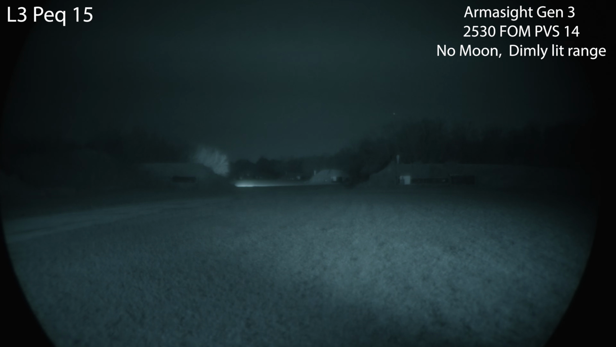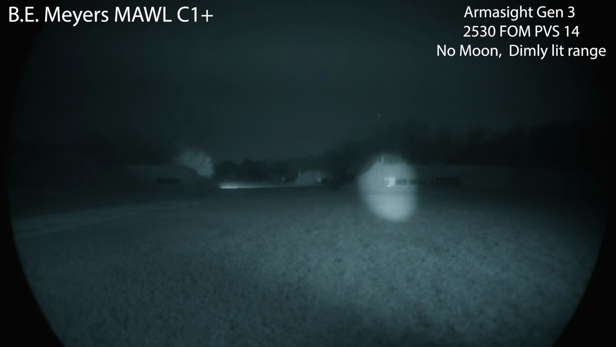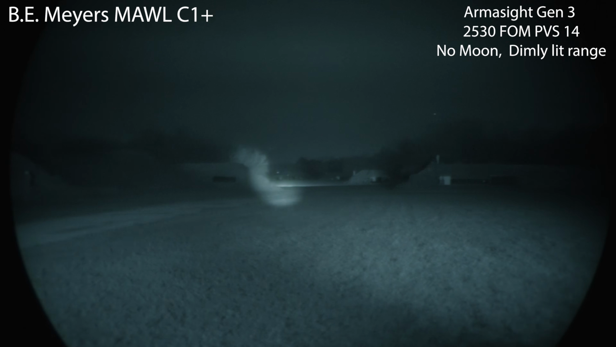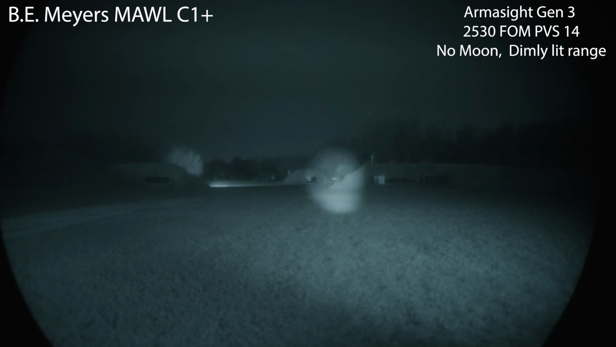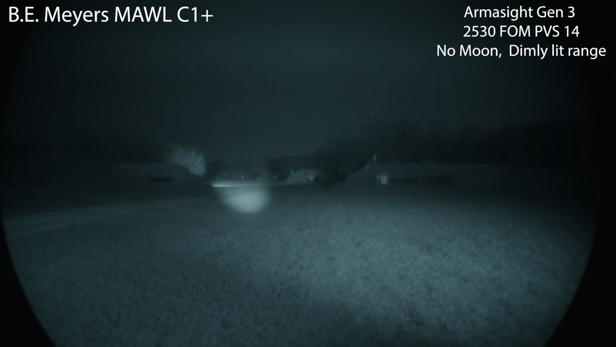All that. Okay. All right, here's the spot mode on the MAWL. No problem. So in complete darkness, it's kind of easy to wash stuff out. With different ambient photonic barriers, I feel like it kind of tames down these devices. So we're not getting laser bloom on this MAWL. It is a civ MAWL, so that could be why. But all in all, makes this a lot more usable.